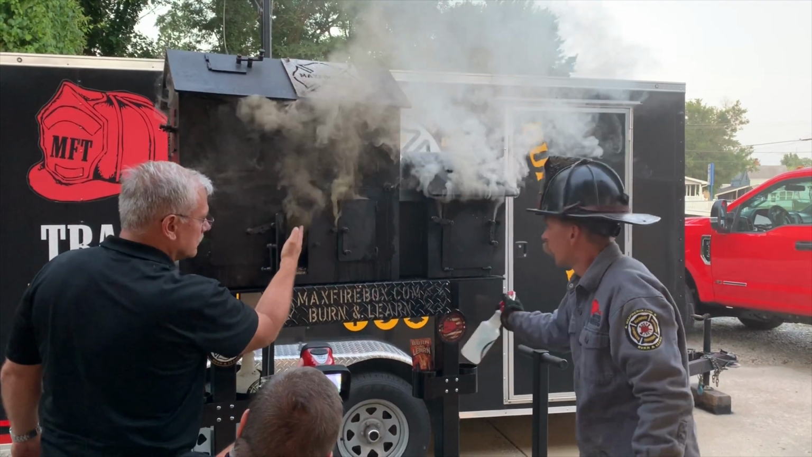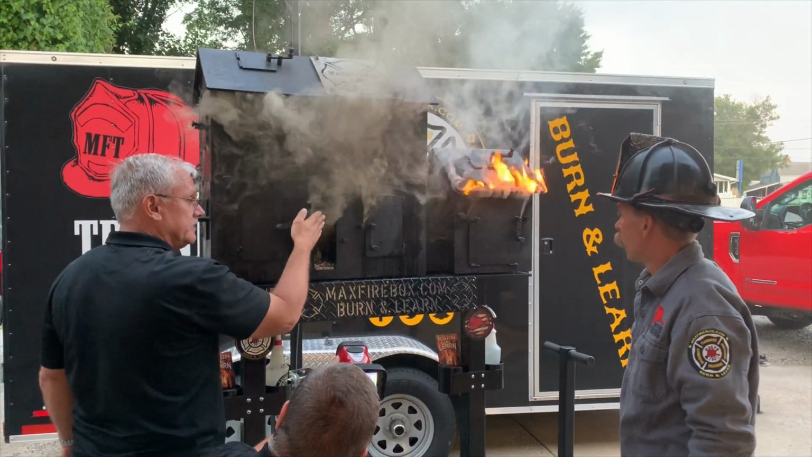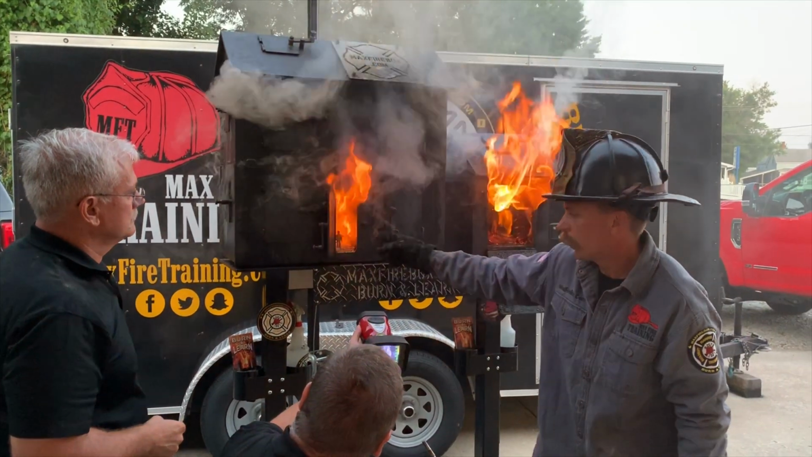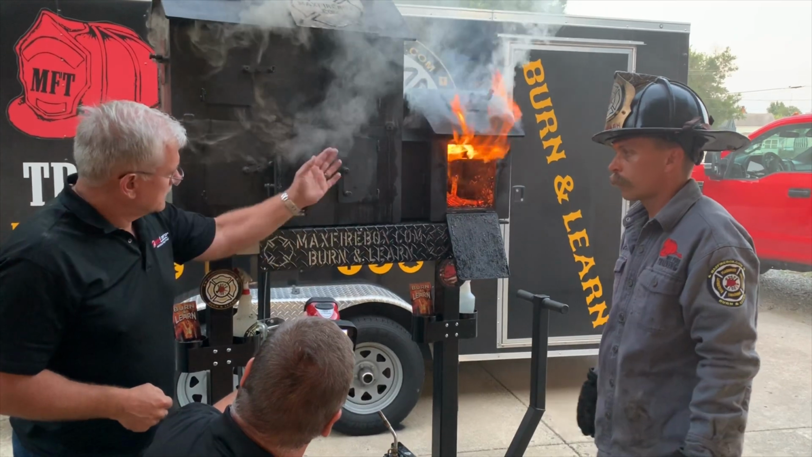If you've got control over the gases in the overhead and you can cool it down, you will prevent flashover and backdraft. And just like we talked about controlling the oxygen side of it, right, you know, the importance of that. And there we go. From what? Opening the garage door. Sean, do me a favor. Yes, sir. So close that.